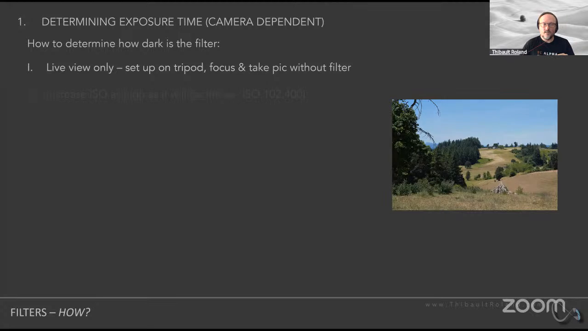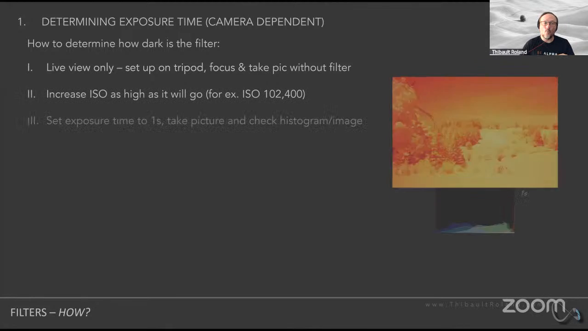The next step here, what you're going to want to do is increase your ISO. Again, it's only going to be temporary, but as high as it gets so that you don't have to wait 2 minutes or however long it's going to be before you actually have the feedback to figure out whether you're properly exposed, whether you're properly focused, and so on and so forth.